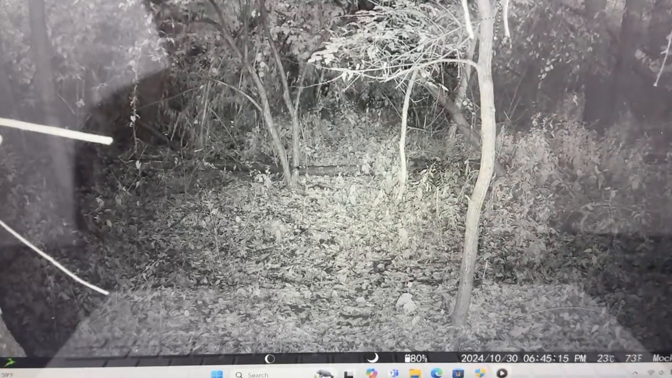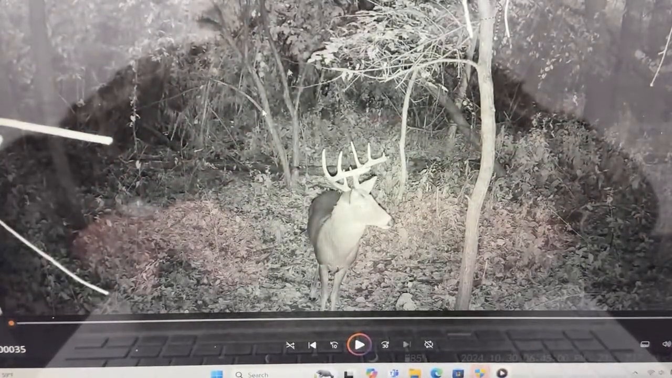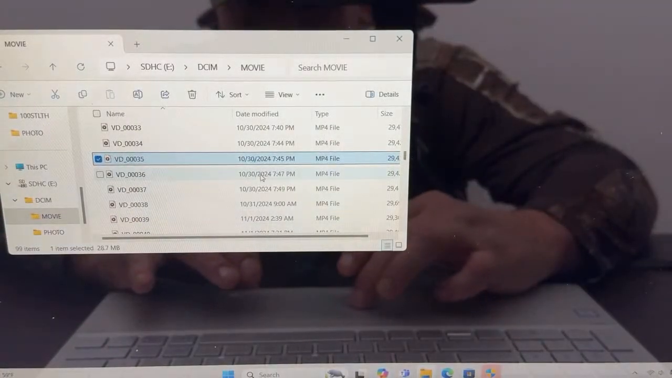There's another buck that comes into play. See that big one walking? And I don't know what he is, but that's a big buck. And that buck chased this buck away. So I think it's the one with the broken brow tine. He's another 10-point. And I think he's going to be in here somewhere.